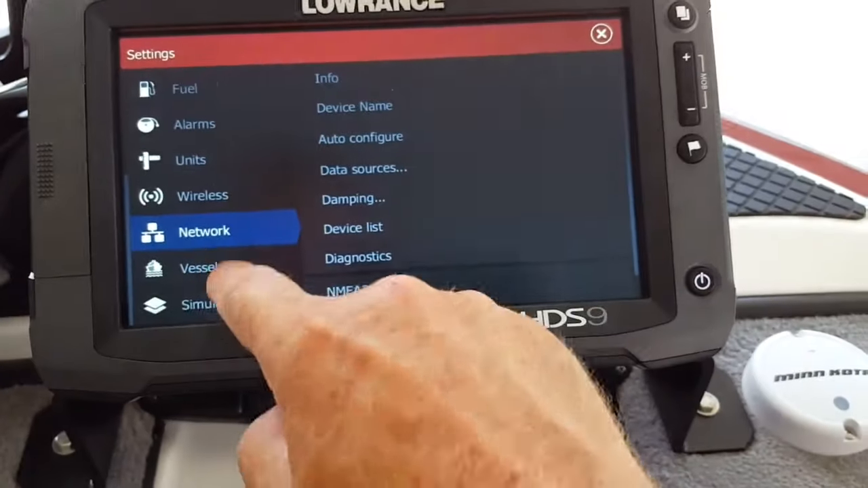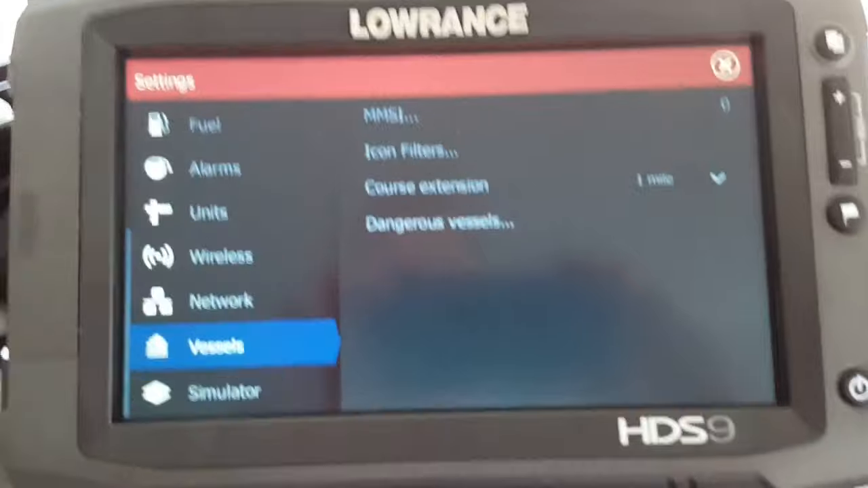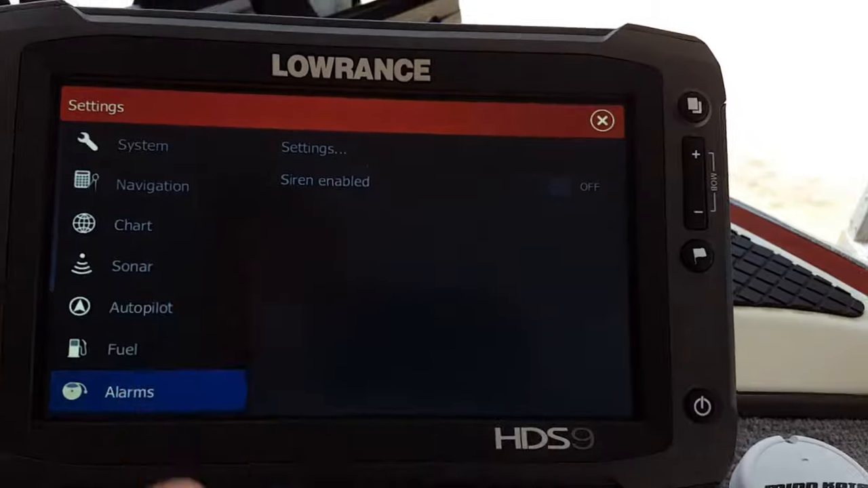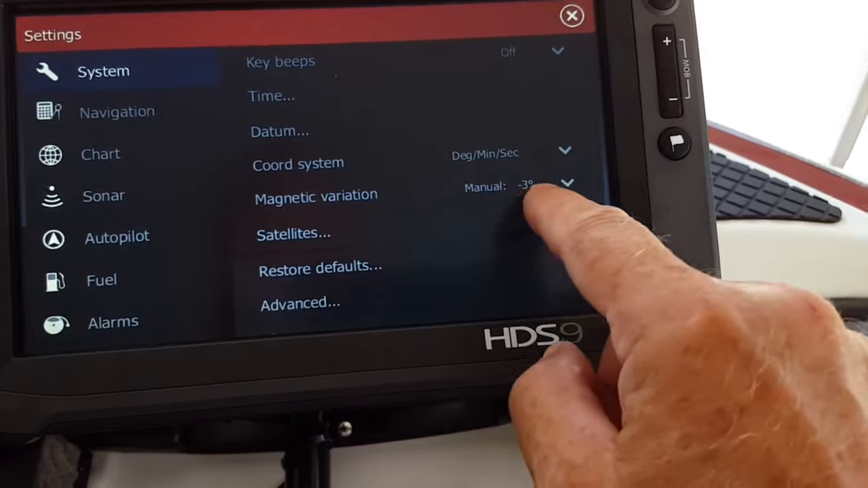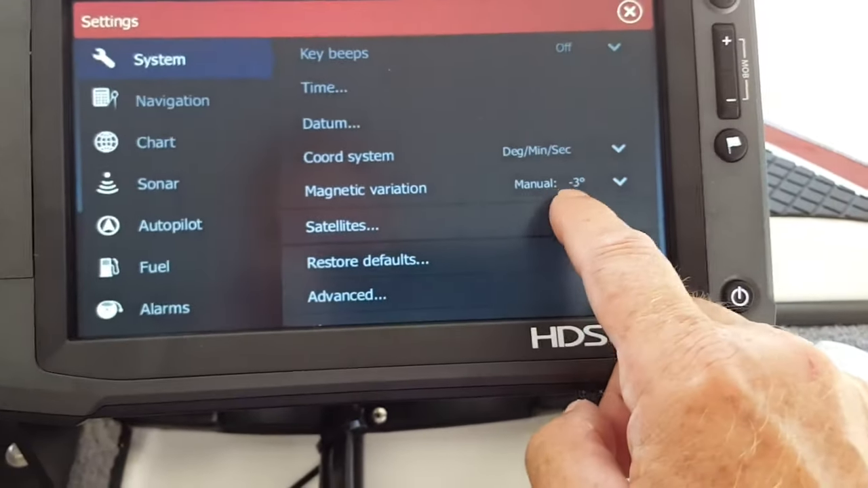So now I'm going to come back out, and there we go on that. So we can come back out of that, and then like I said, you can look over here and there's a vessel setting. Vessel setting on the unit itself, I've got set to 1 mile. And that's where I keep that, but pretty much, that's your settings. You can see how I'm doing here. You can see the magnetic variation.